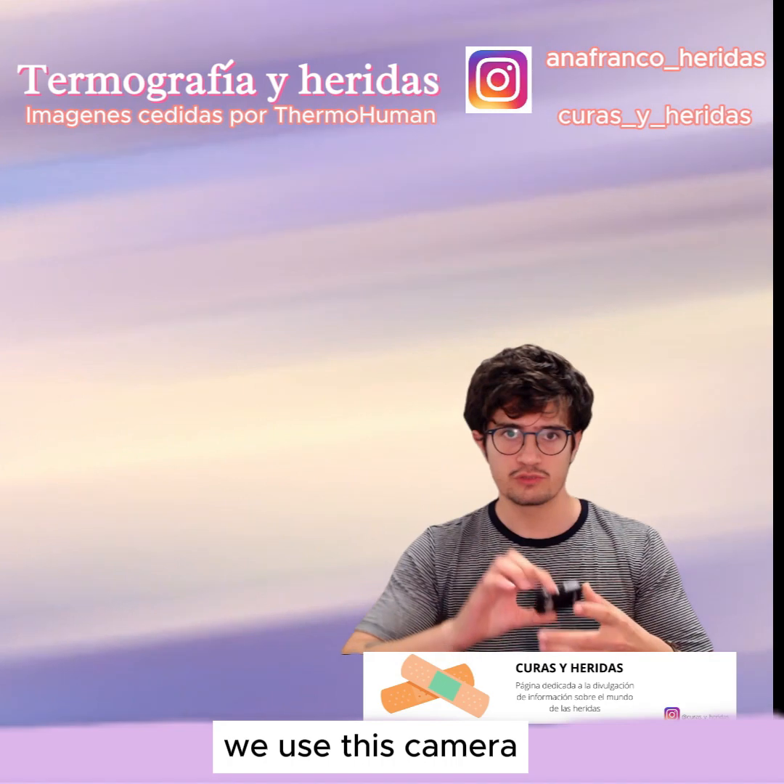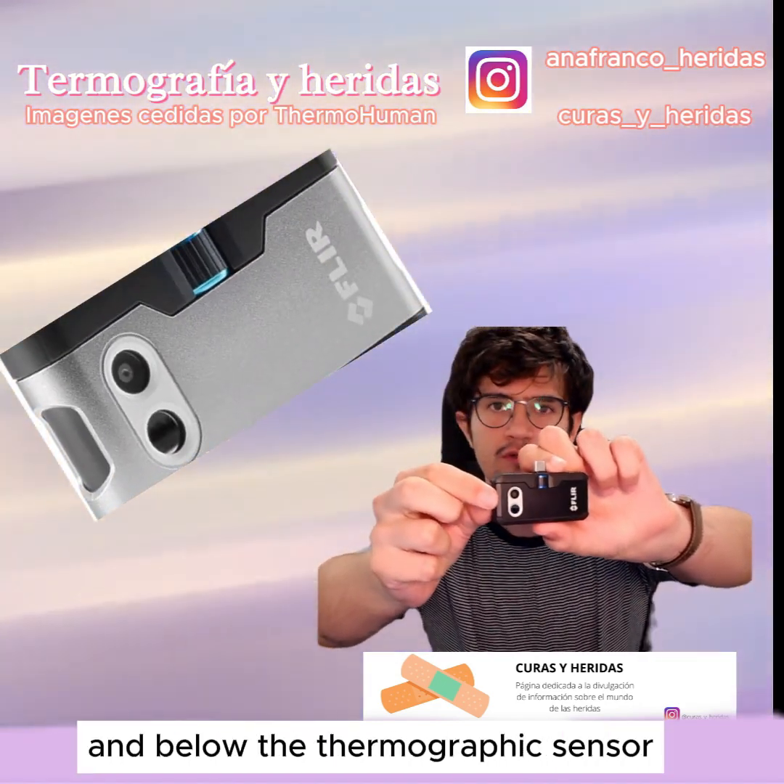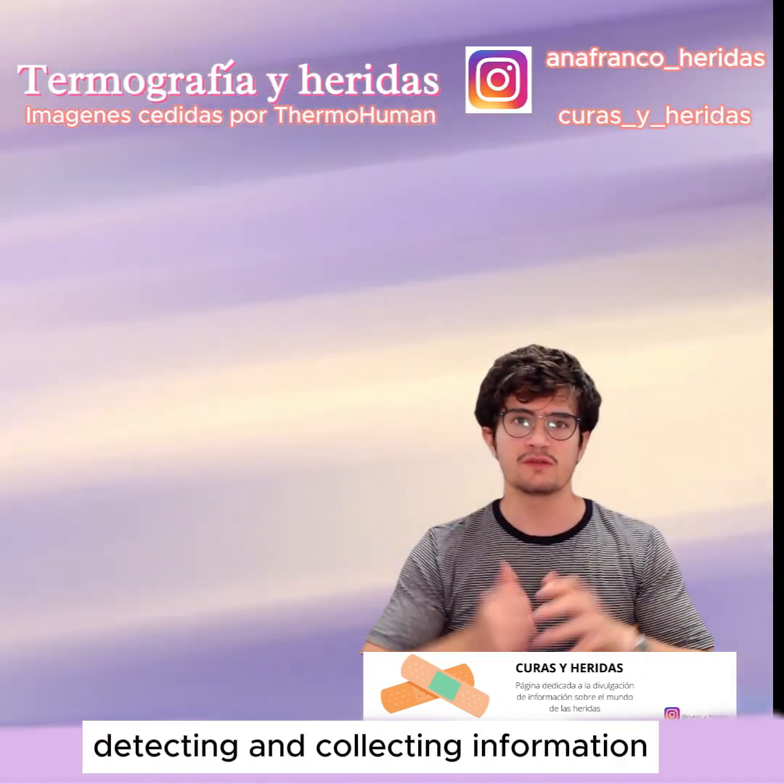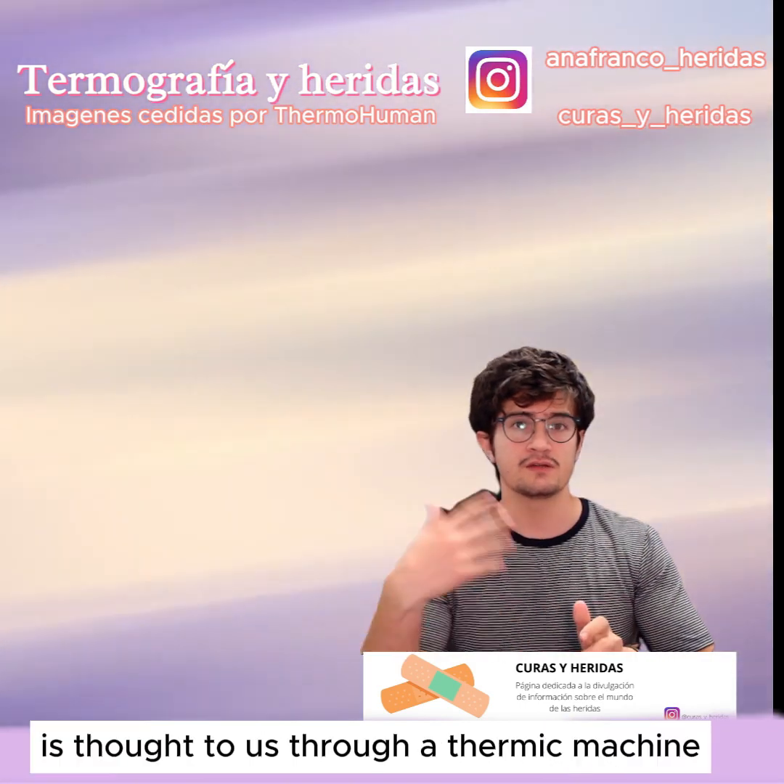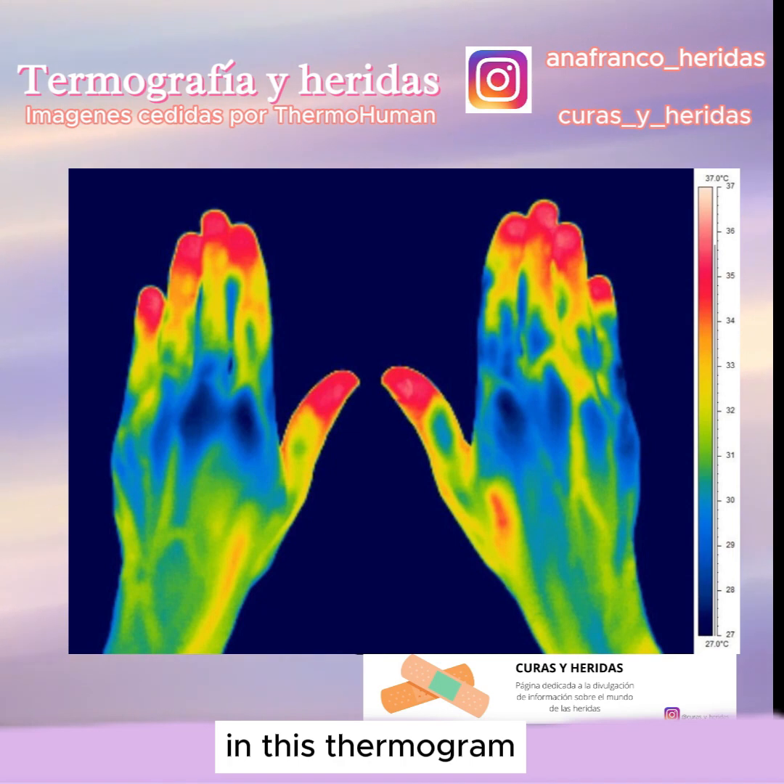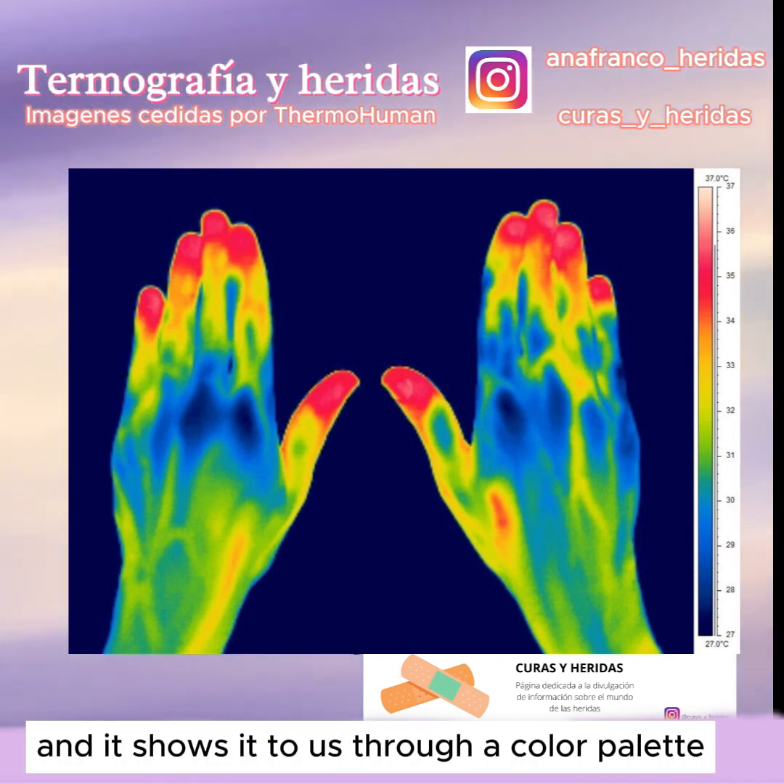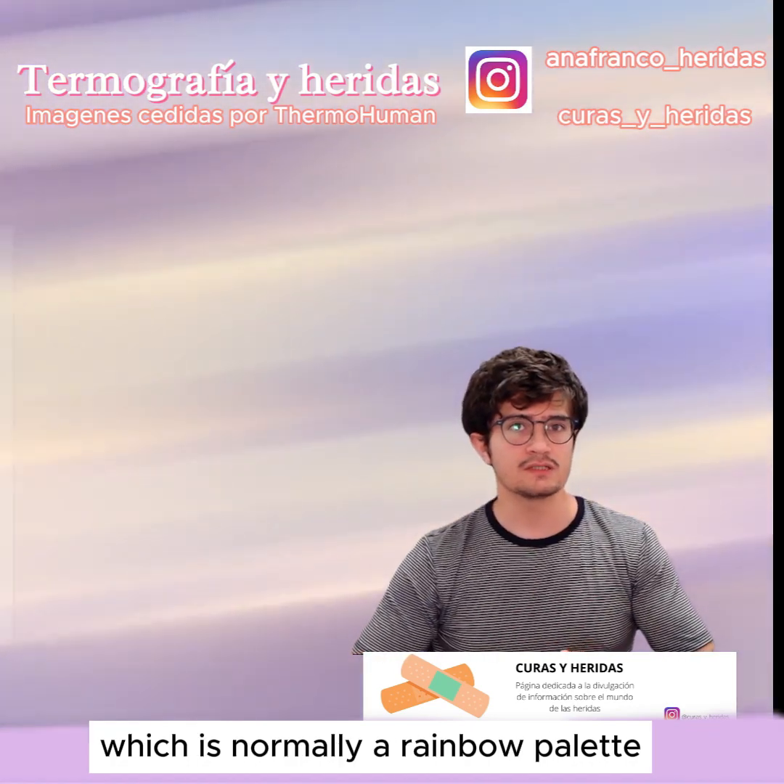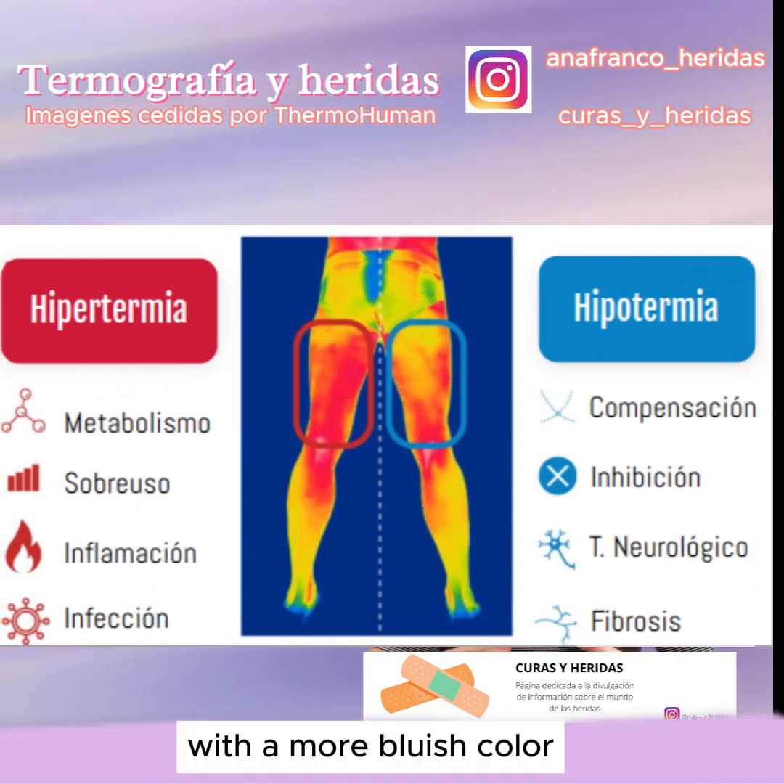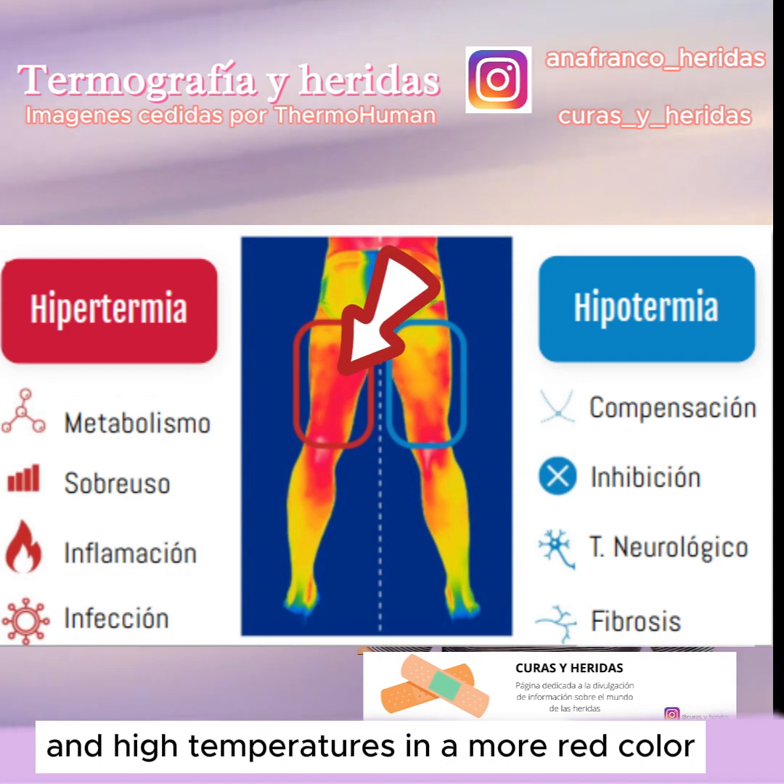And in this case, we use this camera, which is this tiny one. It has two sensors. It has the optical sensor and below the thermographic sensor, which is responsible for detecting and collecting information. The information is shown to us through a thermogram. In this thermogram, what we see is all the temperature information detected by the camera, and it shows it to us through a color palette, which is normally a rainbow palette that goes from very low temperatures with a more bluish color to high temperatures in a more red color.